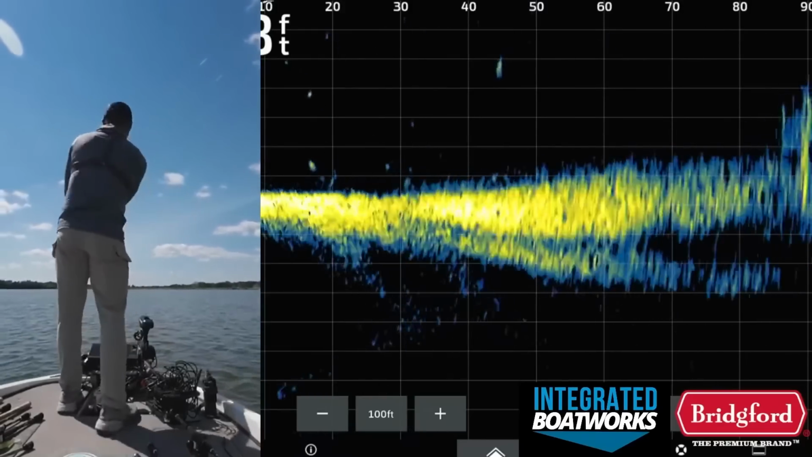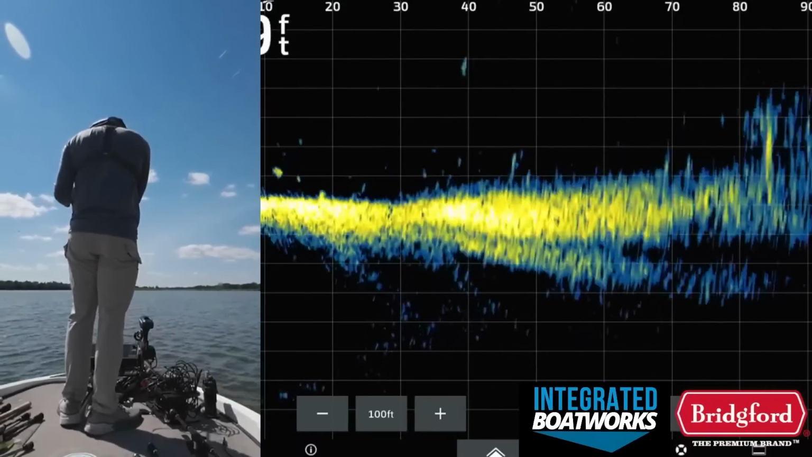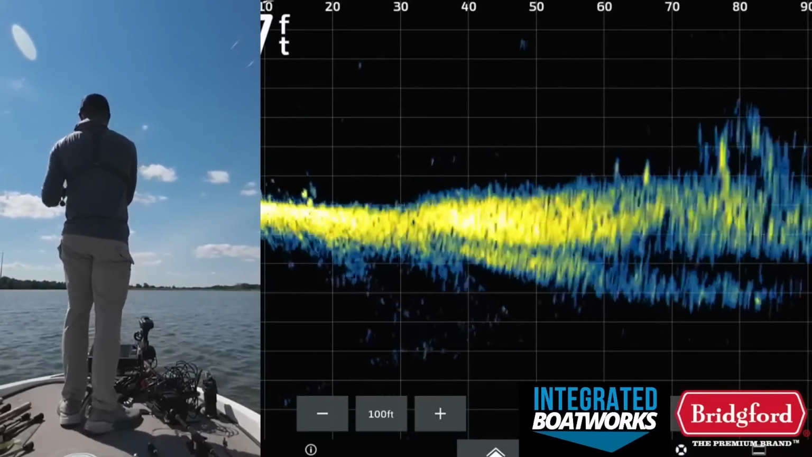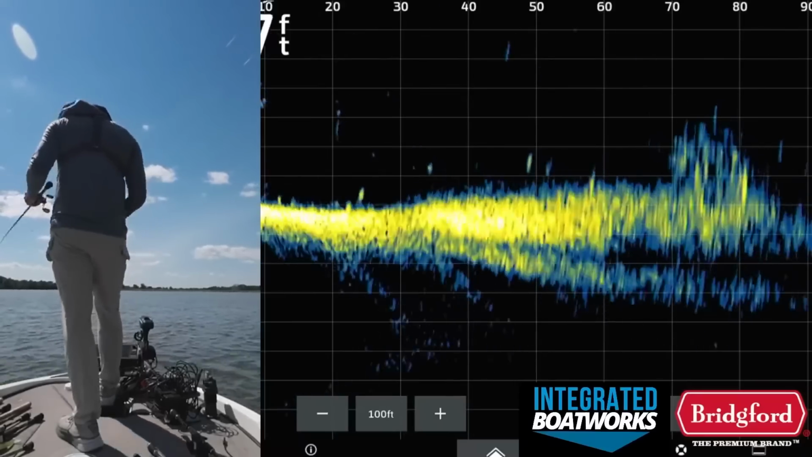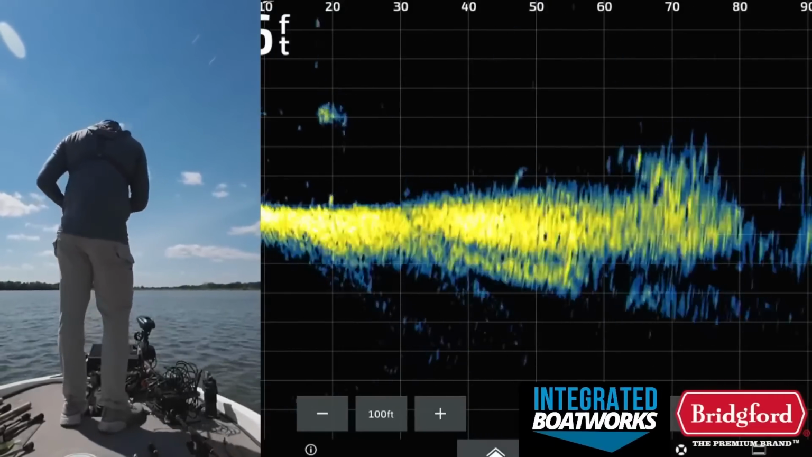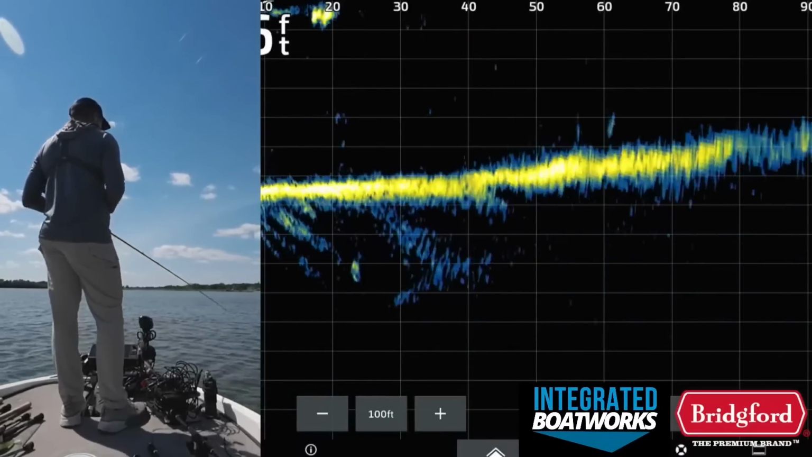There's that pile. 100 feet out. Ooh, there's a good one in there. Pretty sure there's a big one in there. I saw. Yeah, there's some nice fish around that pile. We should be able to catch a good one out of this.